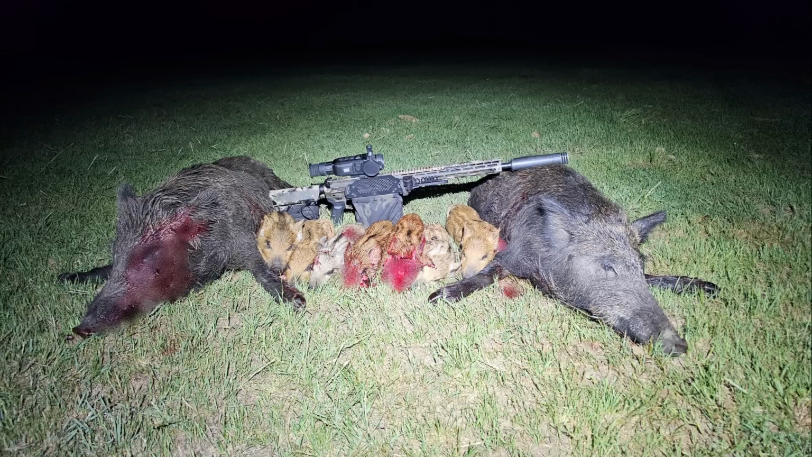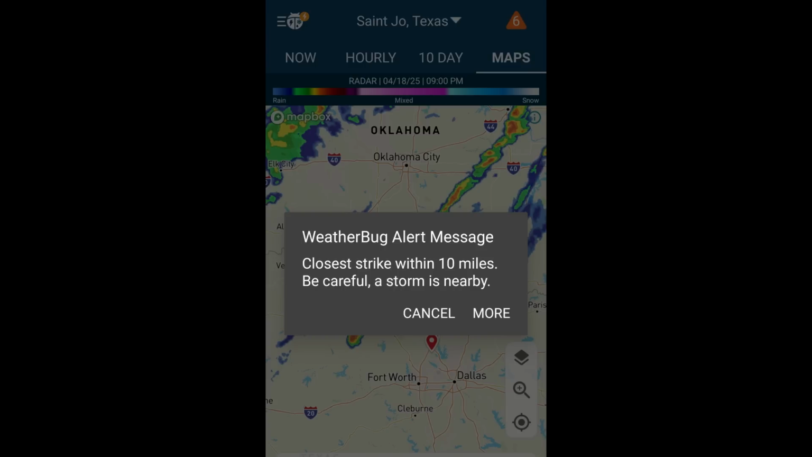I grab the rifle. I don't have time to get the video going, and I start shooting, and I drop piglets from approximately 20 to 75 yards, accounting for the last 4 piglets. As all this was going on, had lots of lightning in the area, so I decided to get the hell out of Dodge, get off the top of the hill, and I called it a night.